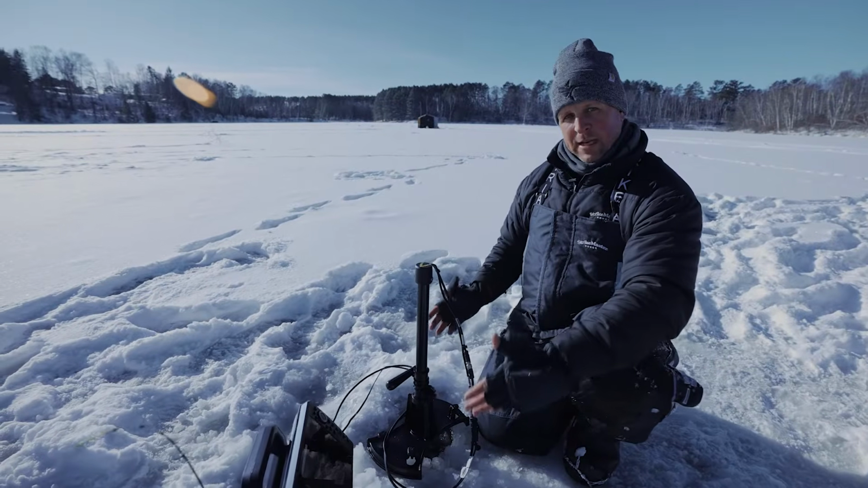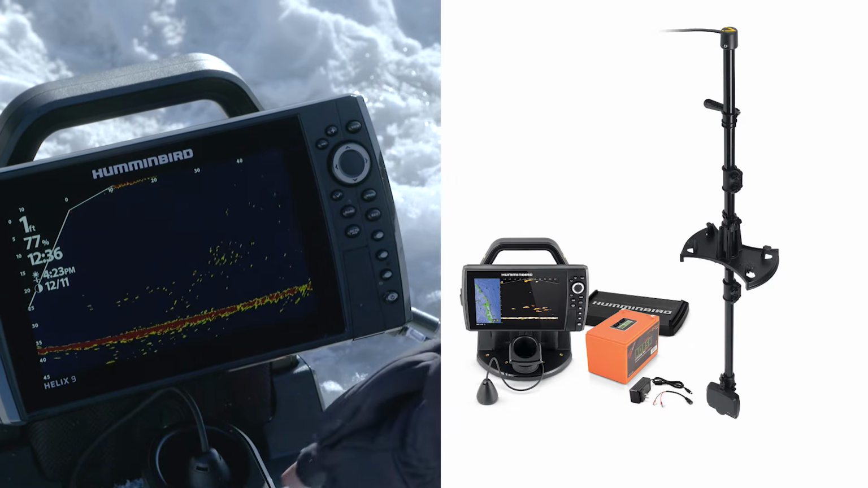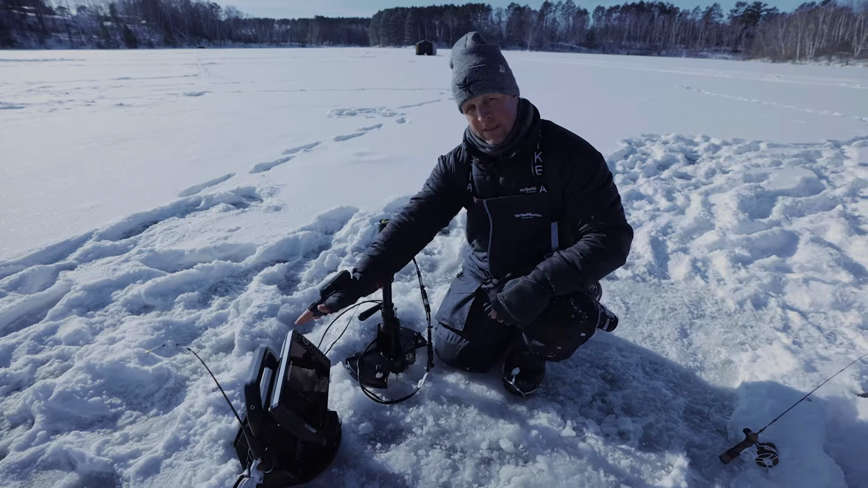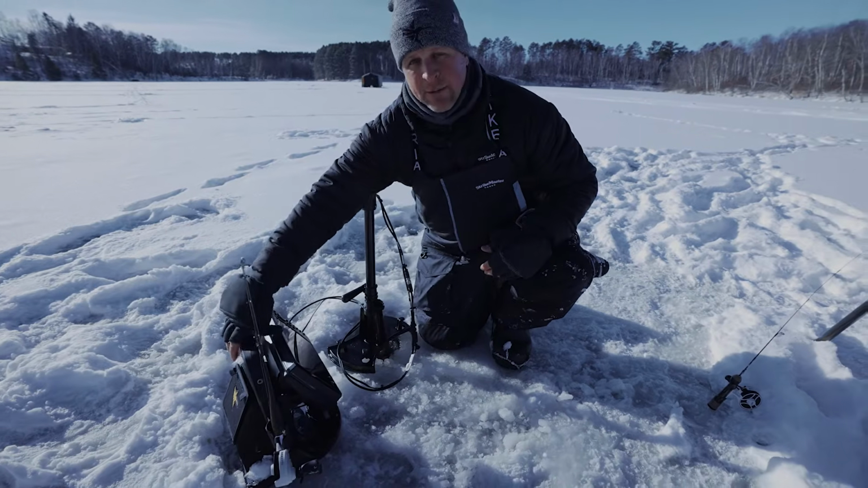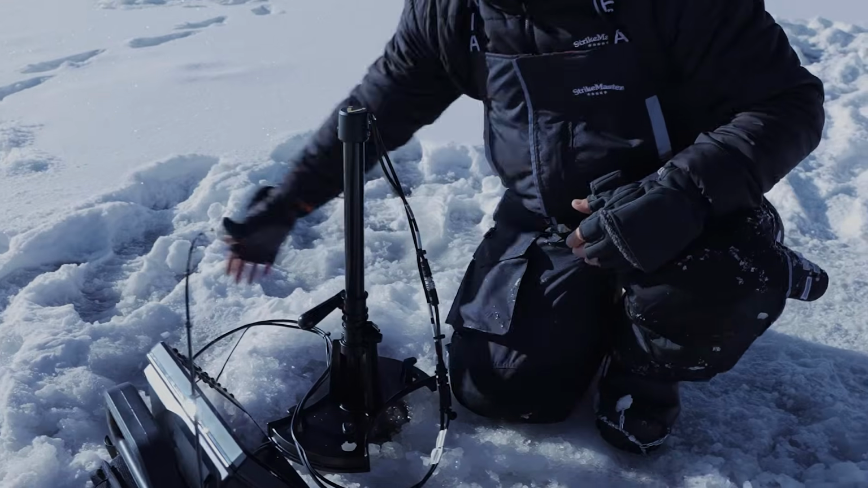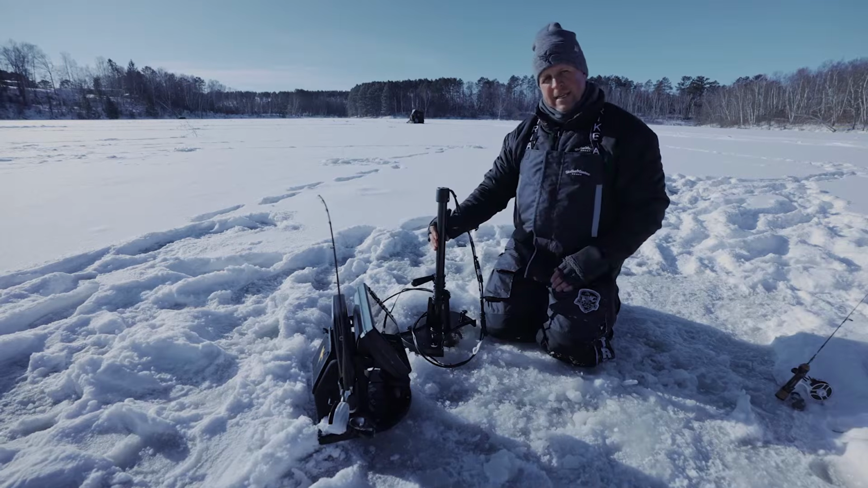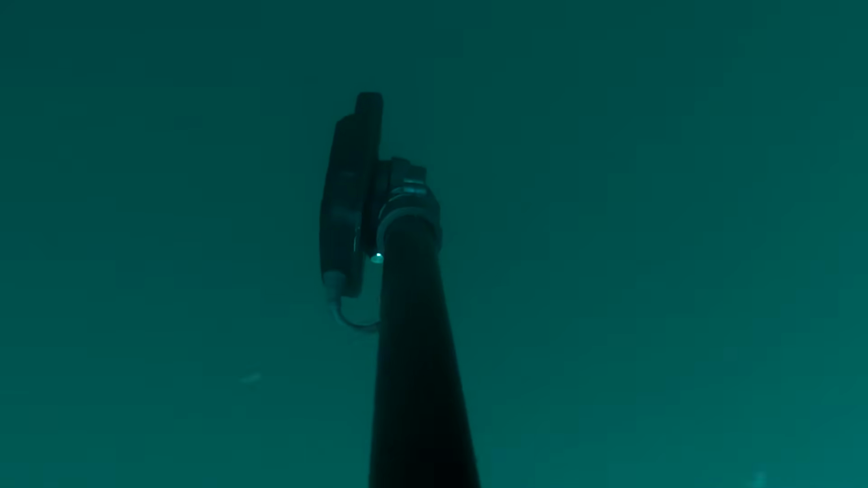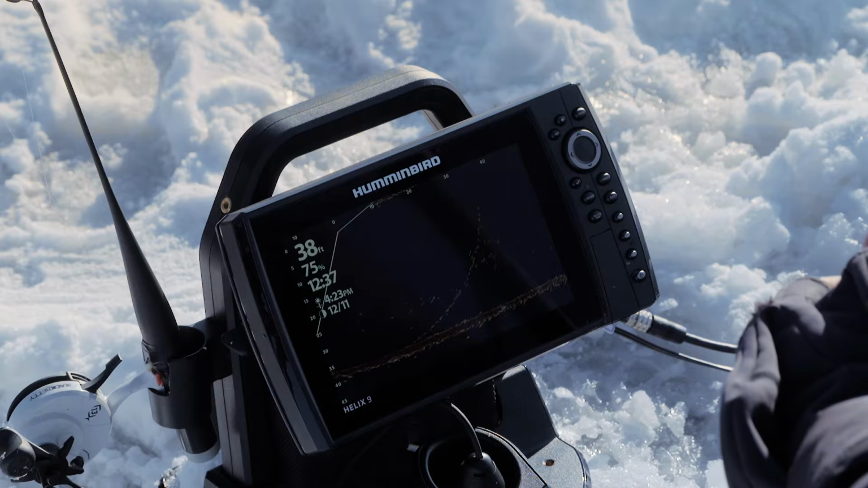Humminbird provides you several options to get Mega Live on ice. What I have here happens to be the Mega Live bundle, which consists of the LCD fish finder, a premium shuttle that's lithium ion powered. There's a slick little enclosure on the back here that houses the cable, and then it connects to the shaft and the transducer at the end. With the appropriate adapters, I can take this Mega Live transducer and mount it for open water applications on my boat, along with this Humminbird Helix ice unit.